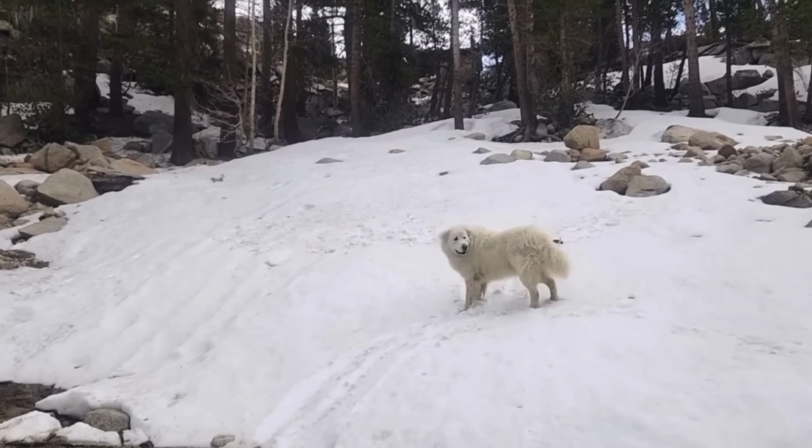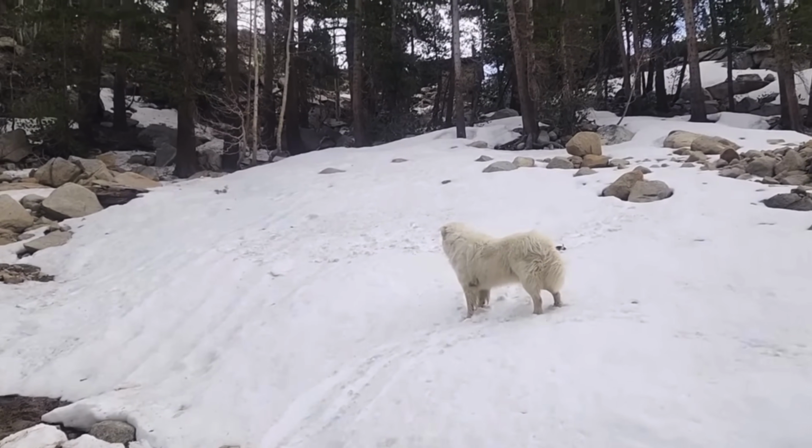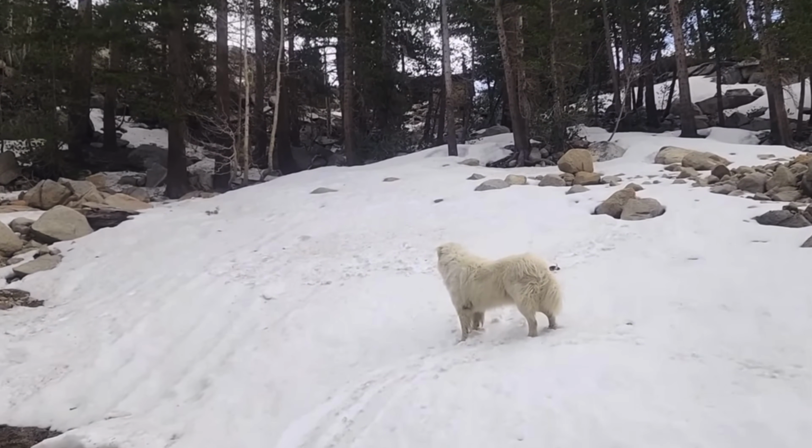The witness recalls, "It's quite apparent this creature has dark-colored fur. It's not clothing. It's very natural looking. I think this is the real deal."